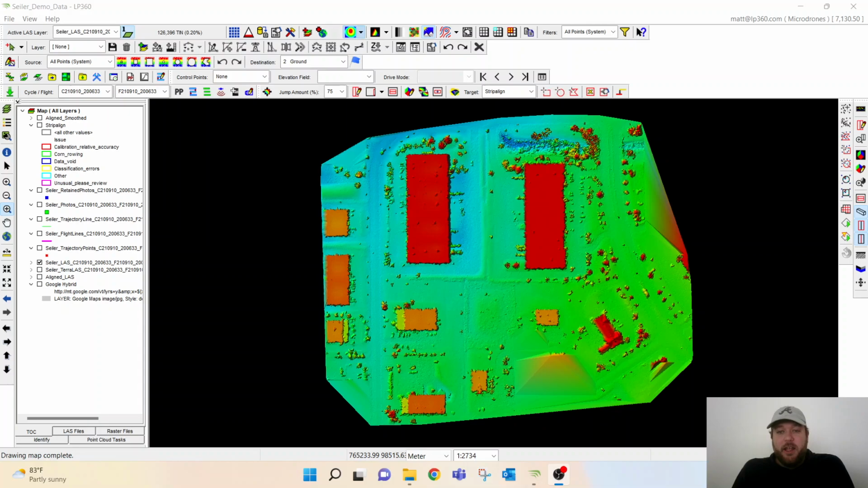I wanted to hop on today and show a quick tutorial on how we bring in a check shot file into LP360 Drone to assess the accuracy of our project. This particular project was flown with the DJI L1. We've already run it through the LP360 workflow to bring it up to the latest and greatest point cloud, as well as assign a point source ID, run it through the strip align tool, as well as the smoothing or the denoising of the point cloud as well.